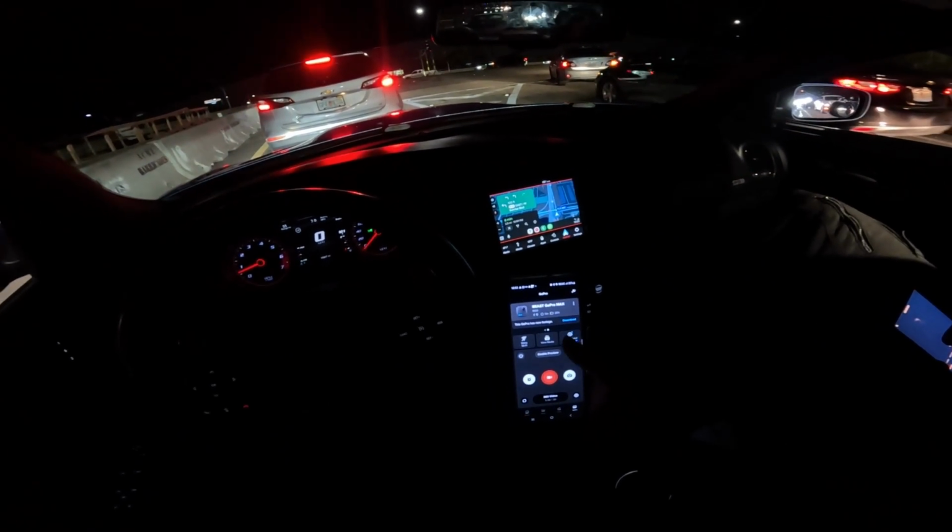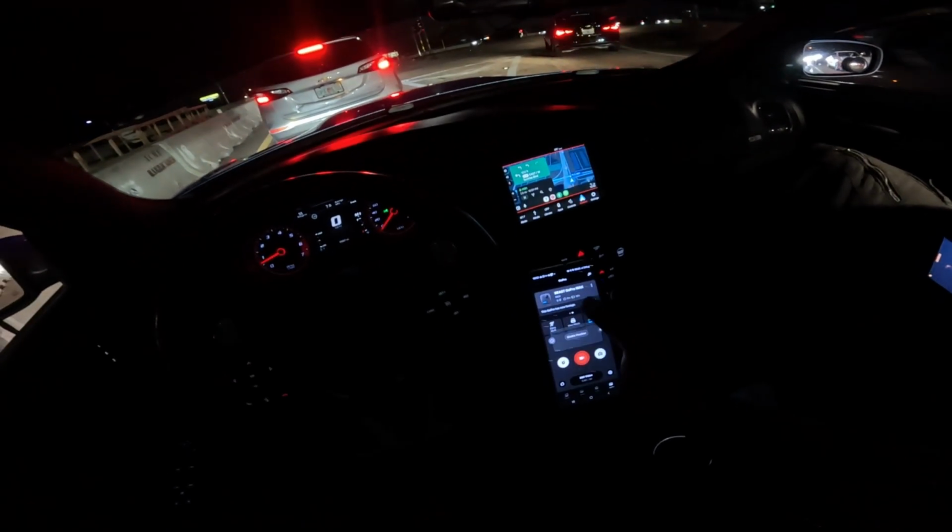GoPro not that space. 360 camera not that space. No speed? Yeah. Your dog got to fix it, you do?